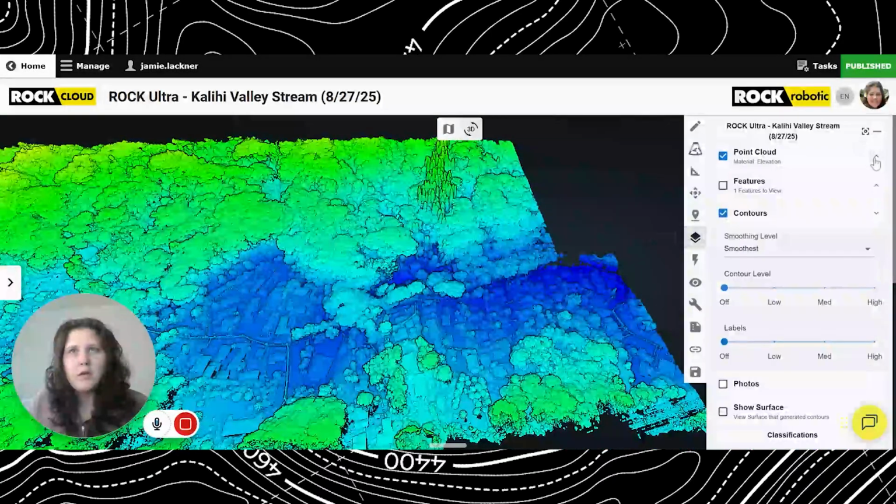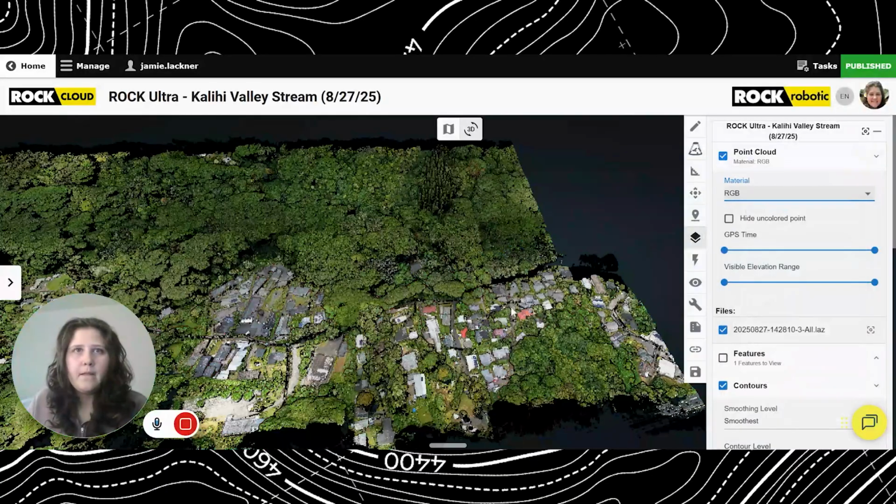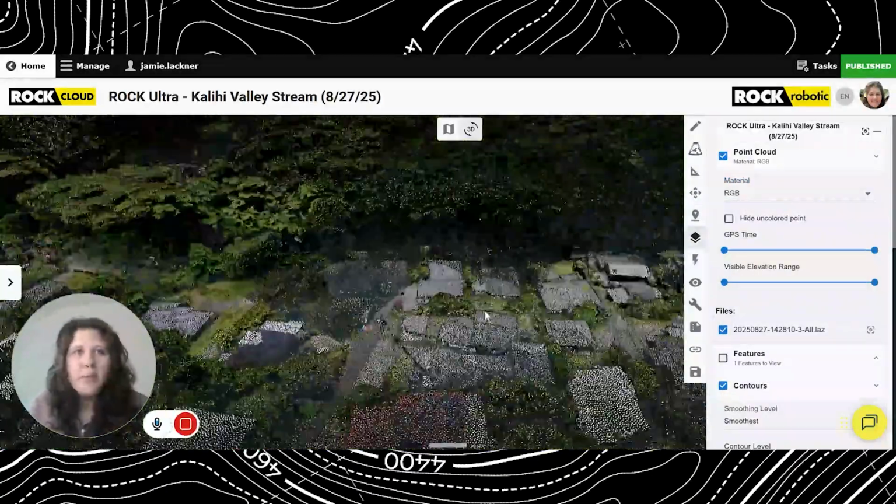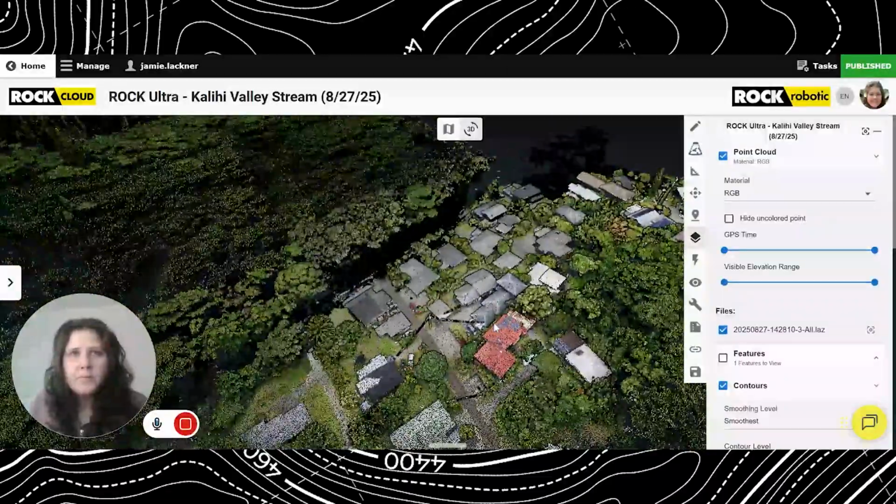We go back into RGB. How well the roofs are captured. There's no color bleed over. I can clearly make out everyone's roof, which is really nice.